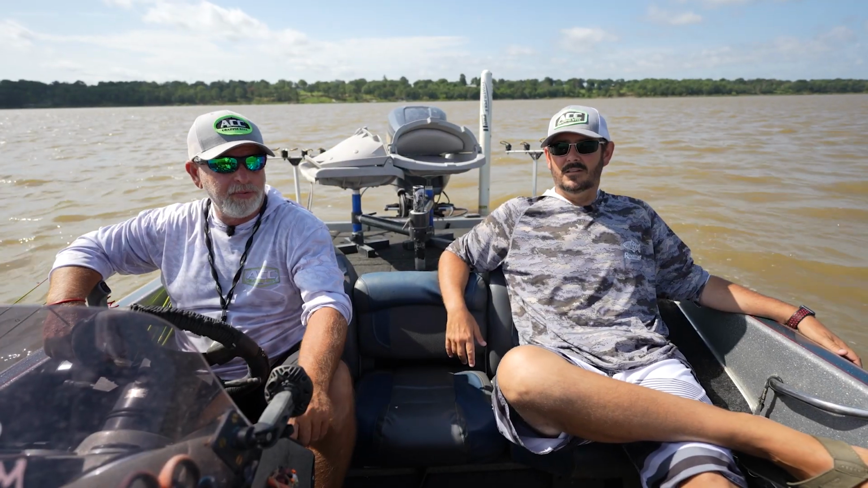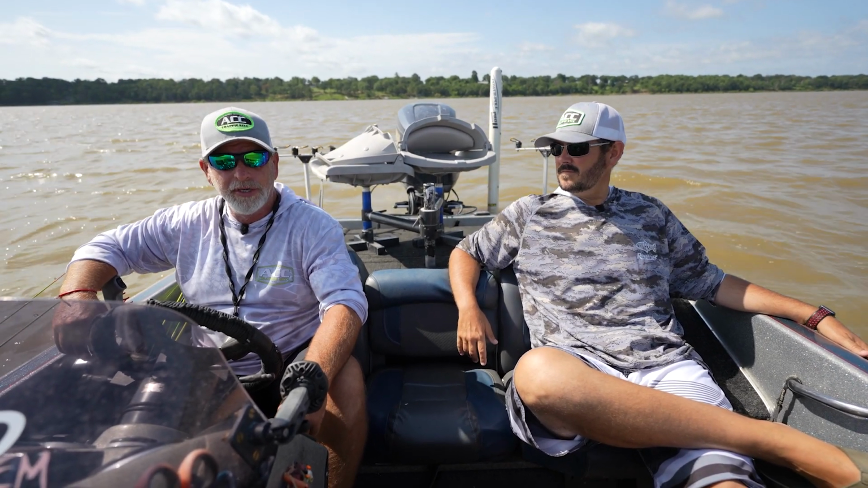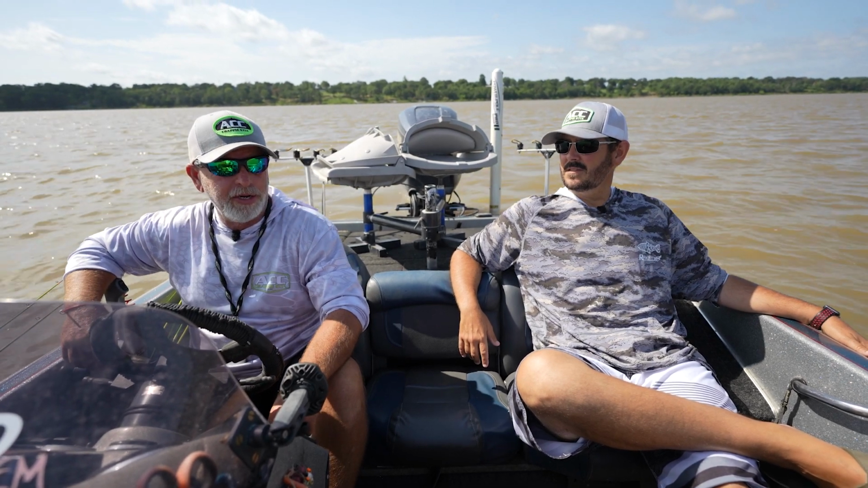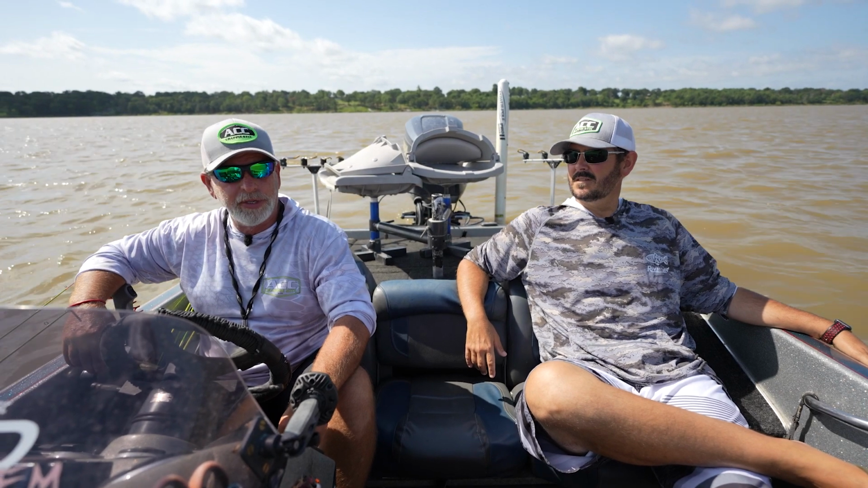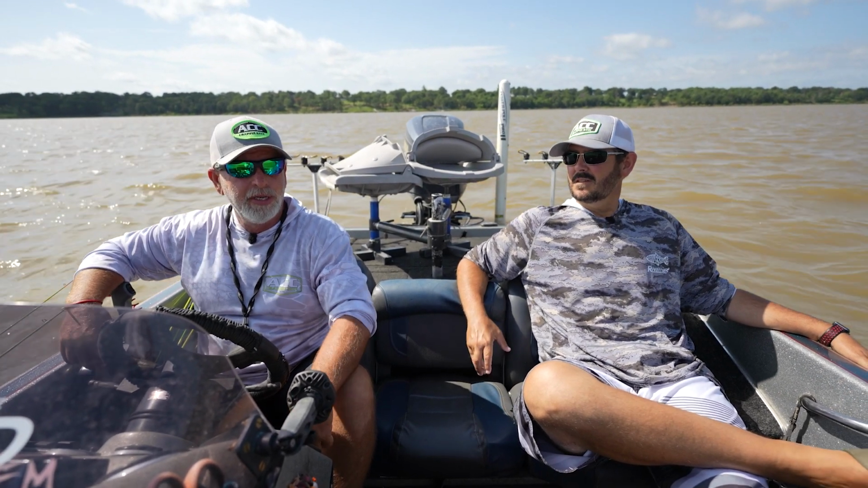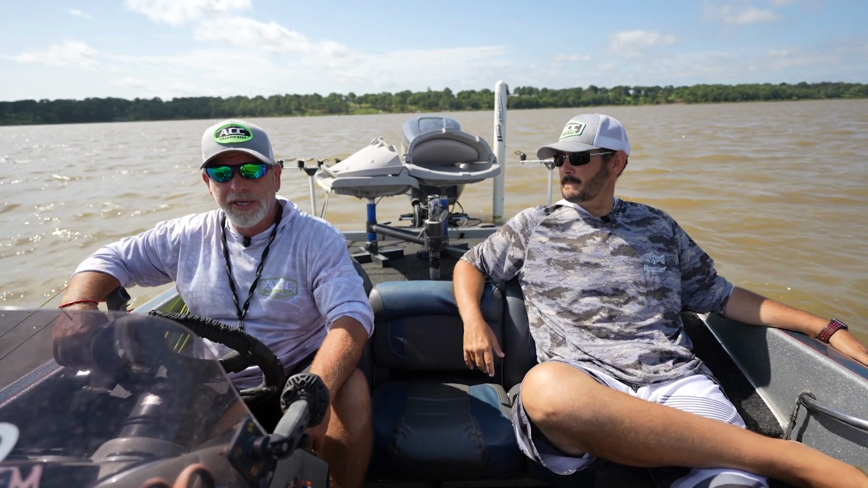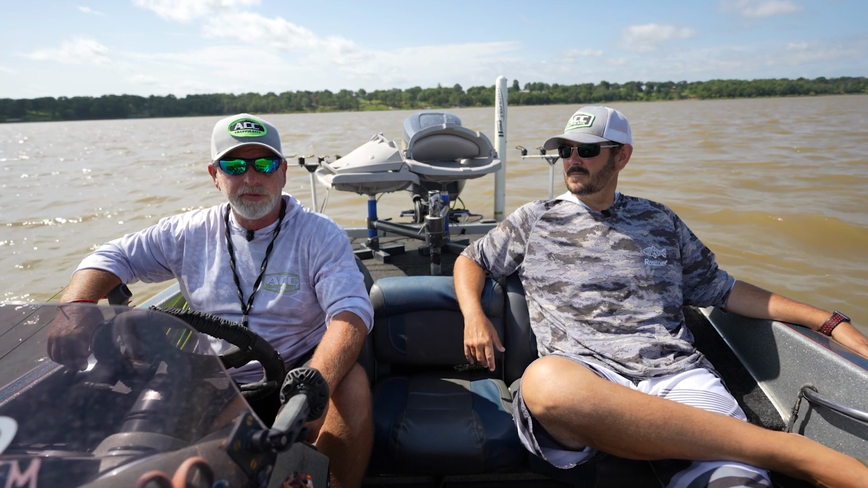The first area we started out in, the last few days we've had a lot of rain, some major water condition changes. From what I saw in there yesterday and what we were seeing today, the numbers weren't there, the size wasn't there, so we could either chase those fish for the rest of the day or make a move and hit some of the main lake stuff. We got some stump rows that normally hold fish.